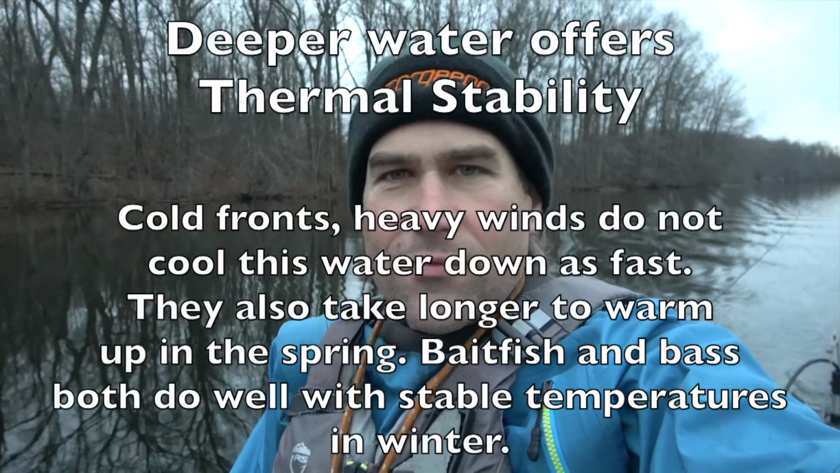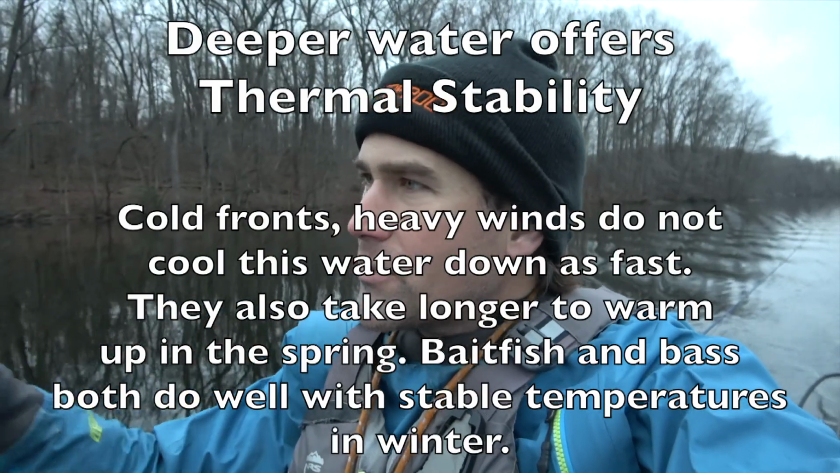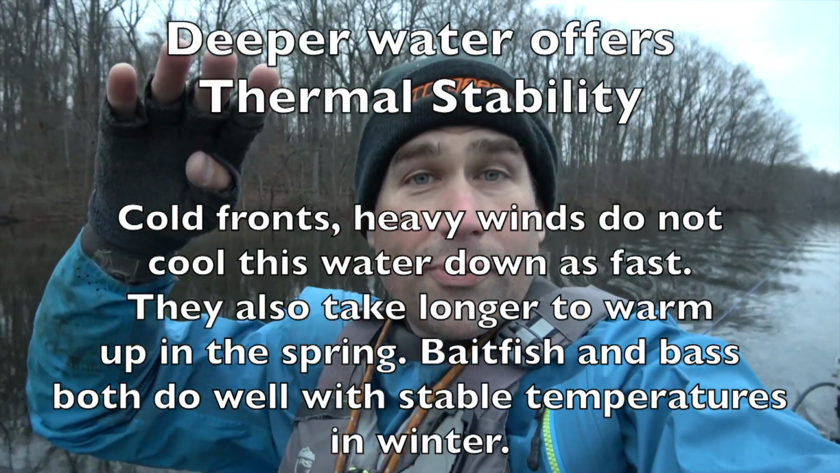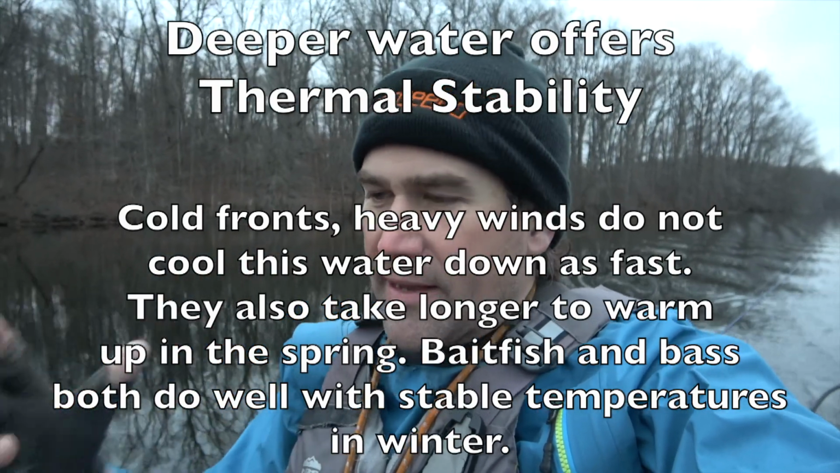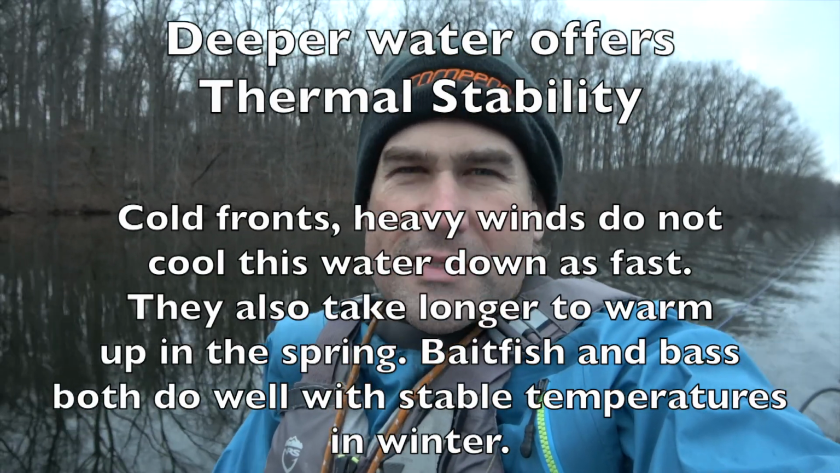I'm headed towards the dam, and I'm trying to find deeper water because it's something that's going to give a more stable water temperature. Whereas if it's shallow and a cold front comes in and blows a lot of wind around, that water can fluctuate. It can warm up quite a bit in the winter, but then it can just chill really quick, and that gives them a thermal shock that they don't like. So deeper water is generally good, but deep water is relative.